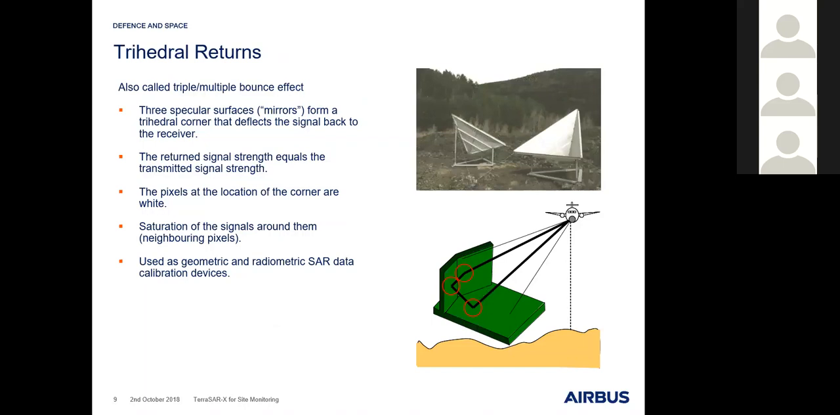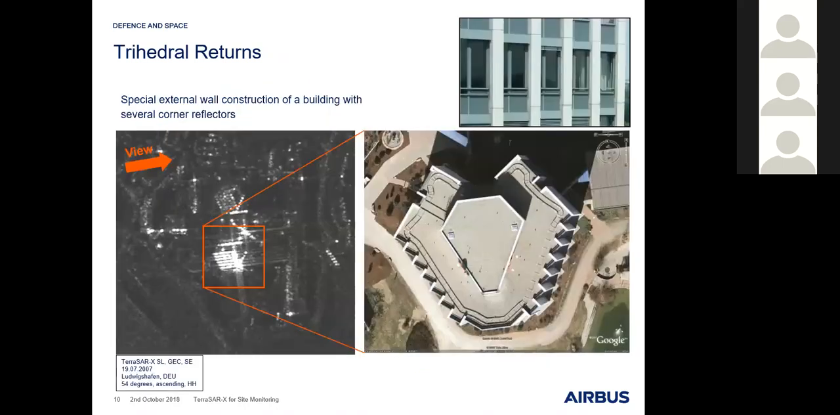Because of this interaction, you sum up several signals in one single point, and therefore these returns usually appear very, very bright, as we can see here in this SAR image on the left-hand side.